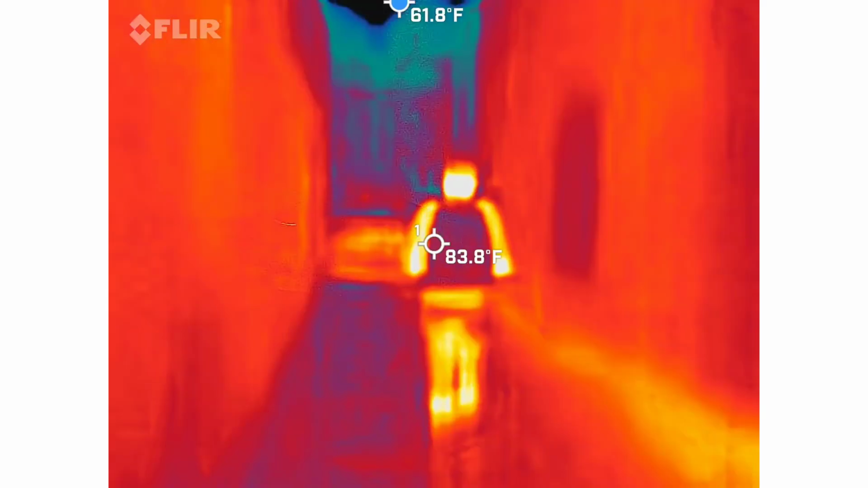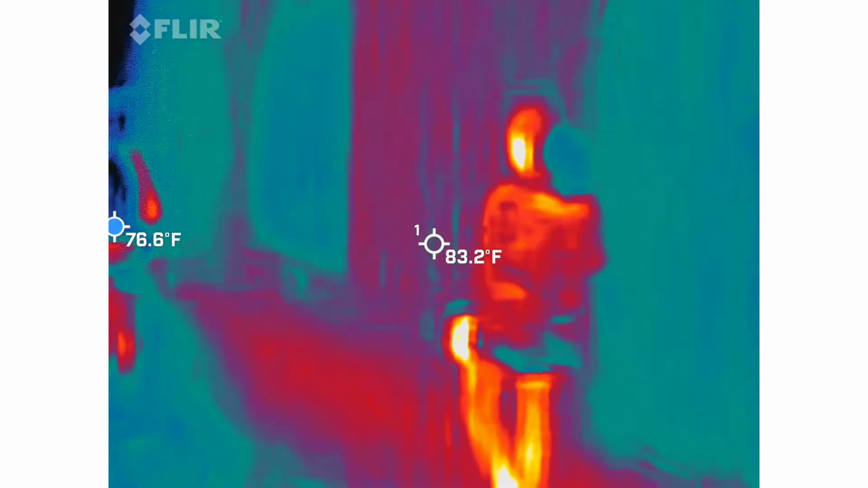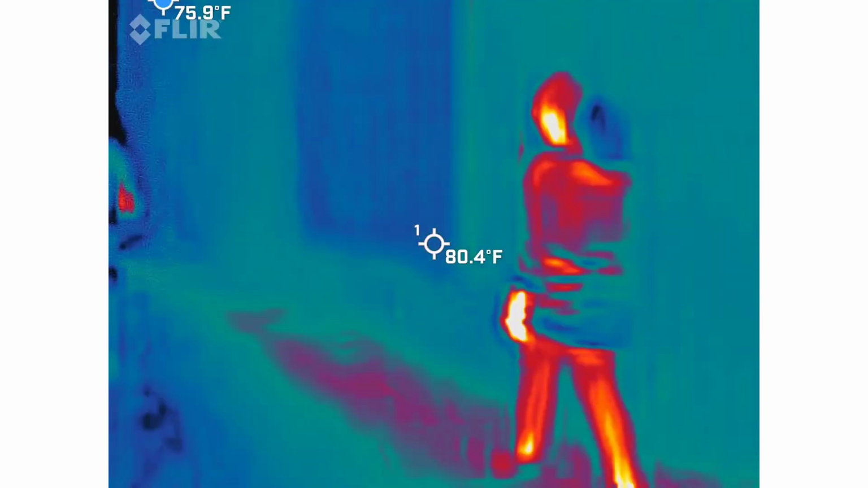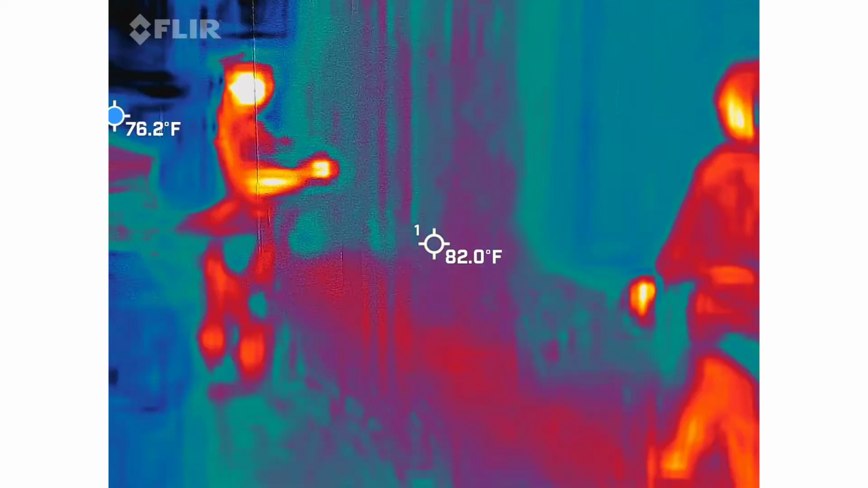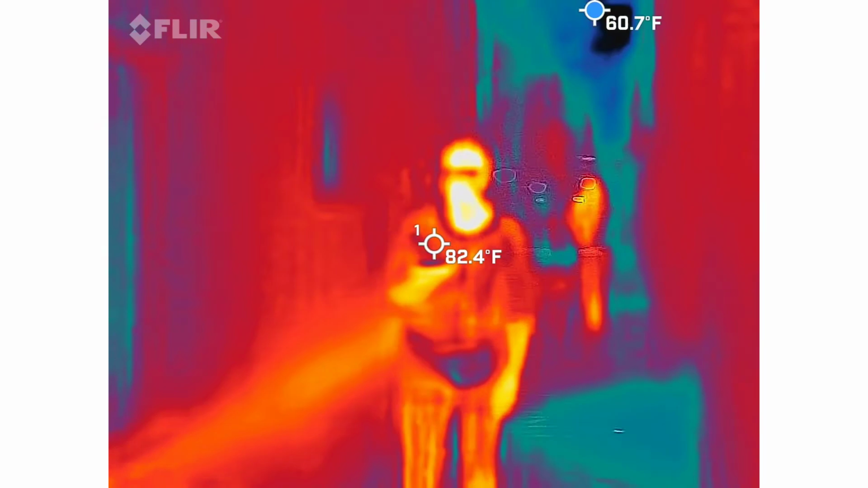Now we get back to the closer buildings. Was it 11? You see 11? And 11.